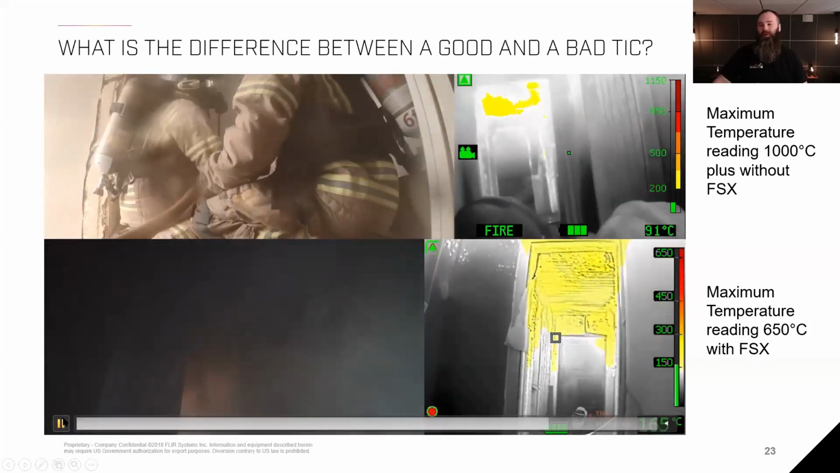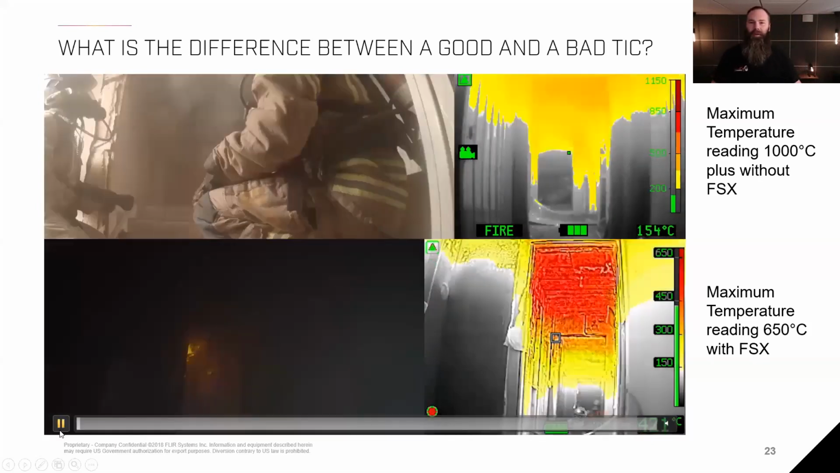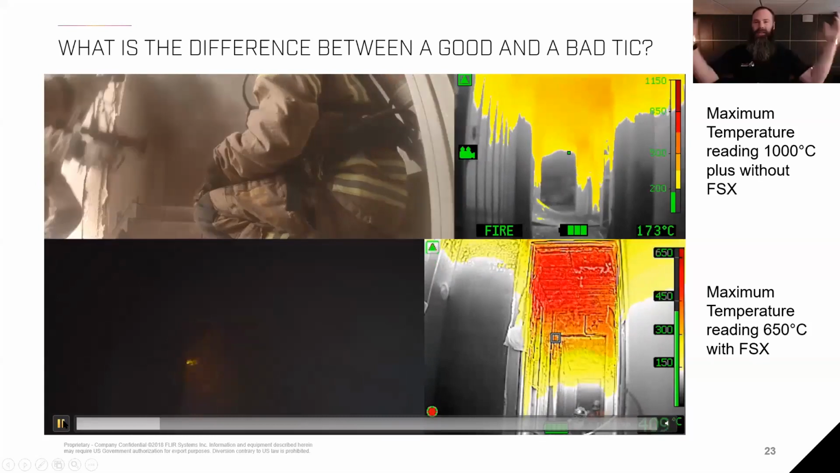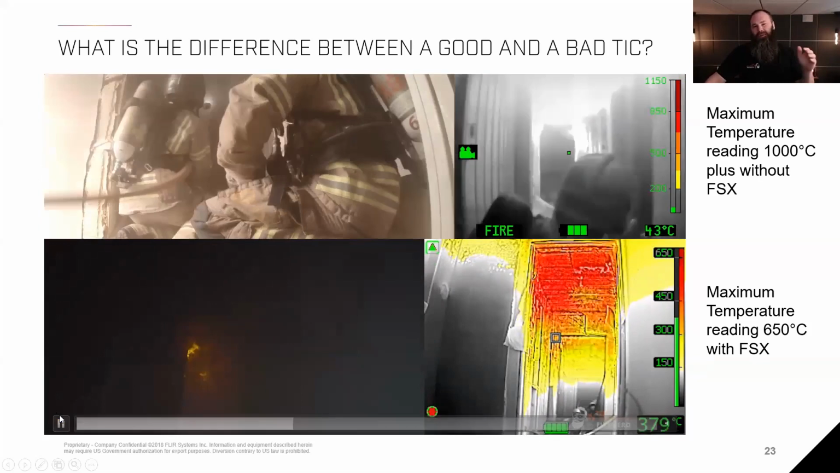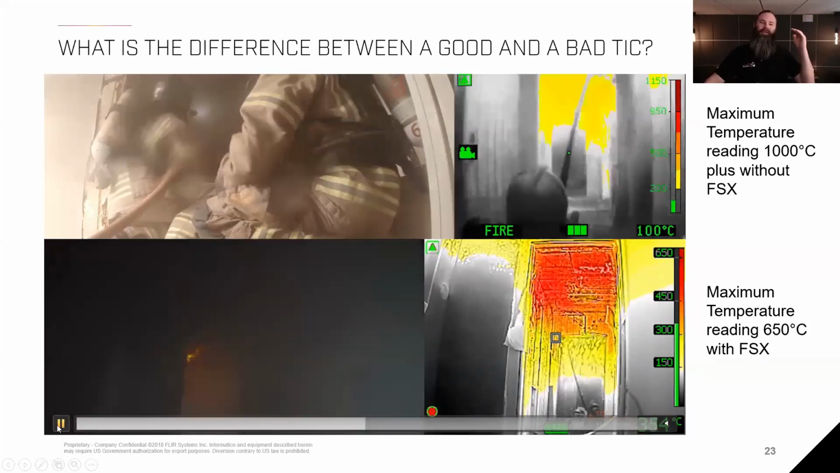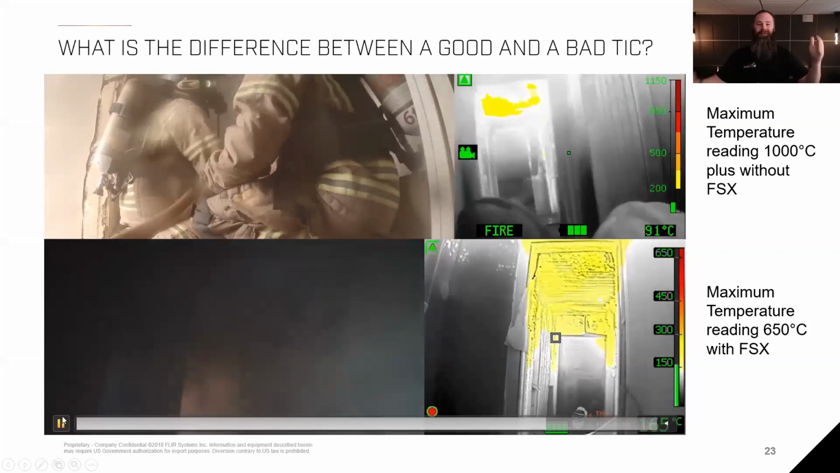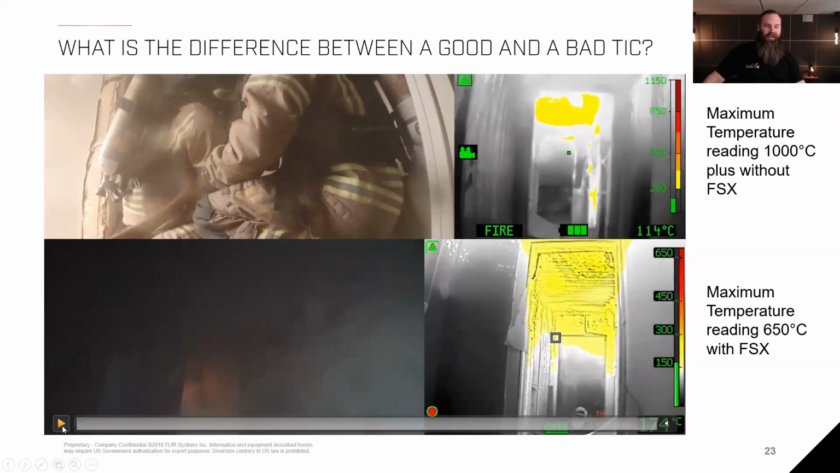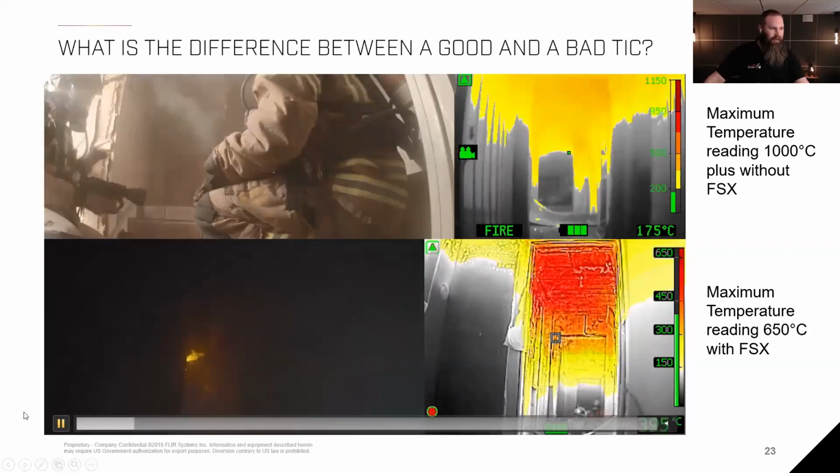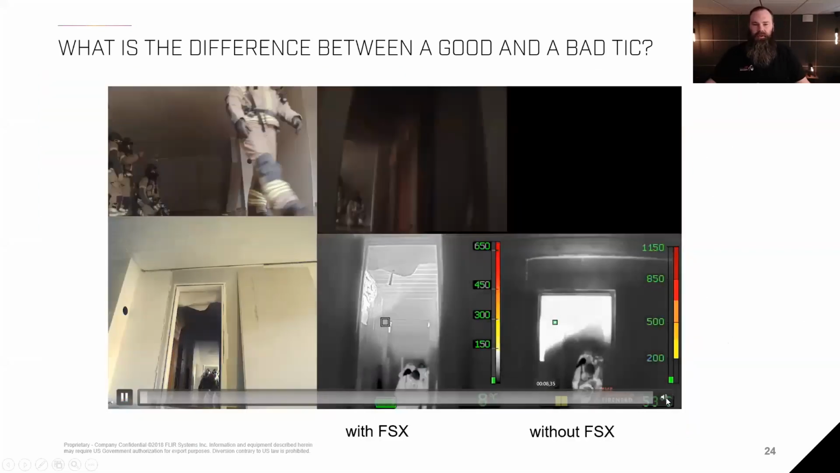Maybe if I'm doing metal works and I need to know exactly what temperature the metal is, then I would need it. But as a firefighter, I don't see a point. So I don't really care what the temperature max is. Technically that's true, but I just know the vision looks a lot better. And if you look at the next slide also,